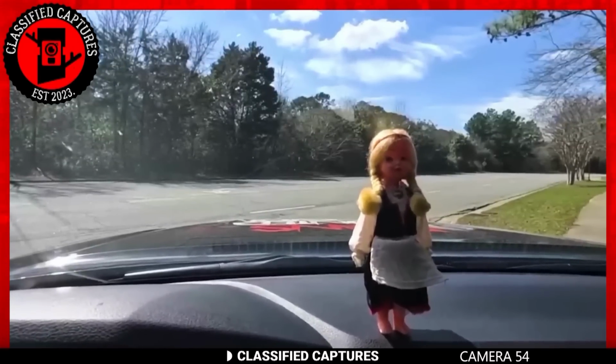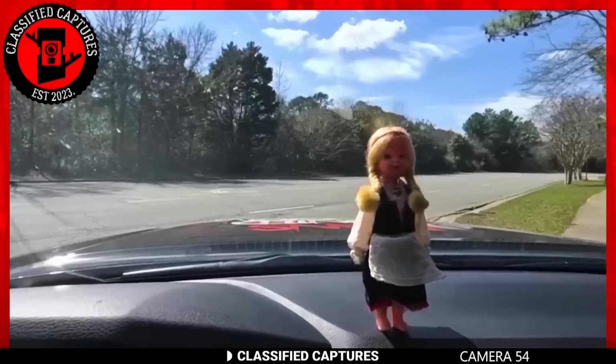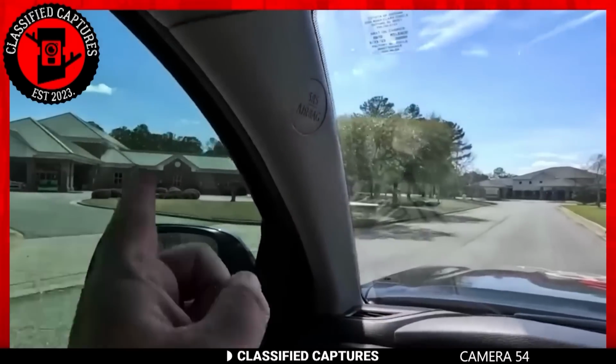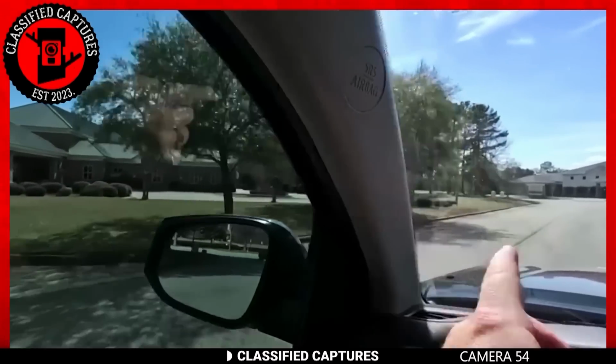Attached to this doll, like my friend thinks. What? Is it yes?